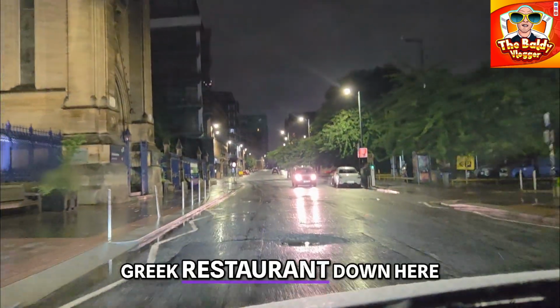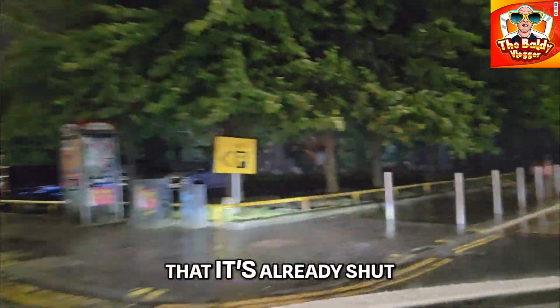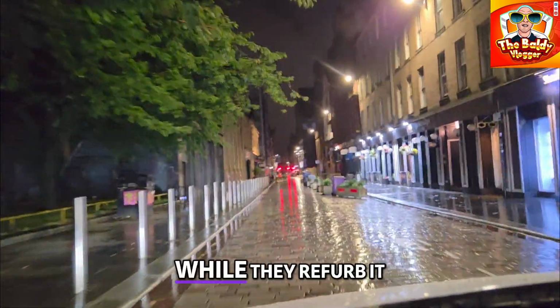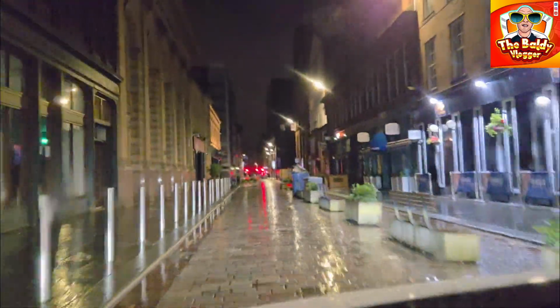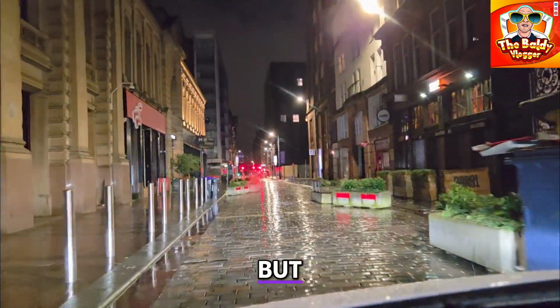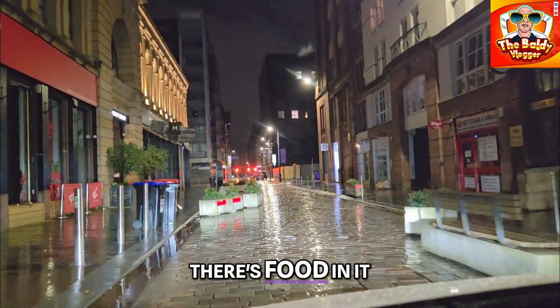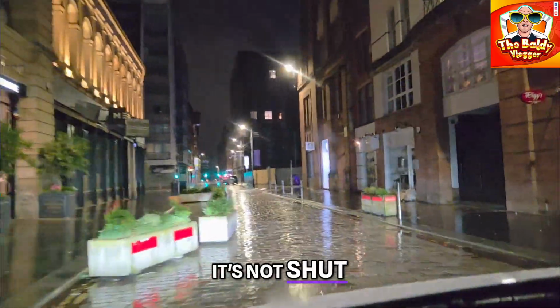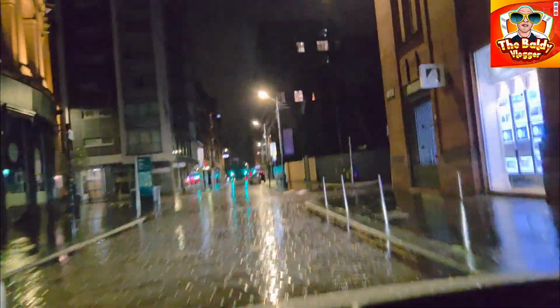It's got a Greek restaurant down here on the right, but actually I think I saw on Instagram that it's shut, that it's already been shut for a while. Maybe they're refurbishing it or something. Where is it? There it is. But it looks open, so maybe I'm wrong. Maybe it wasn't that one. It looks pretty open. There's food in it. No, it's not shut. Ignore me. It must be a different Greek restaurant. It's shut.